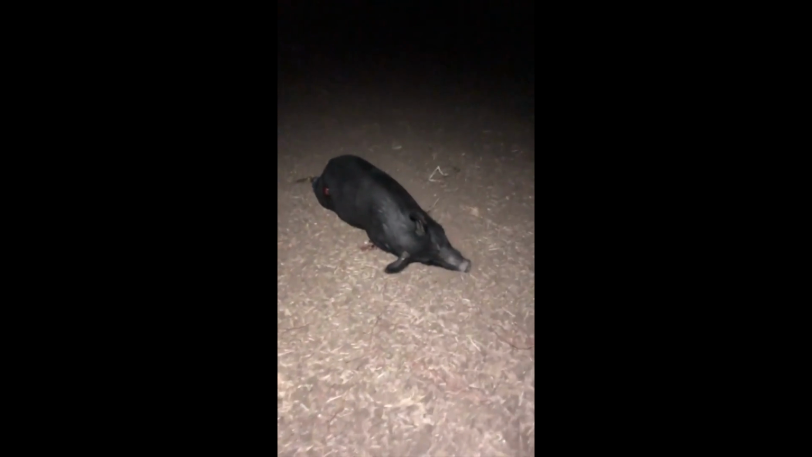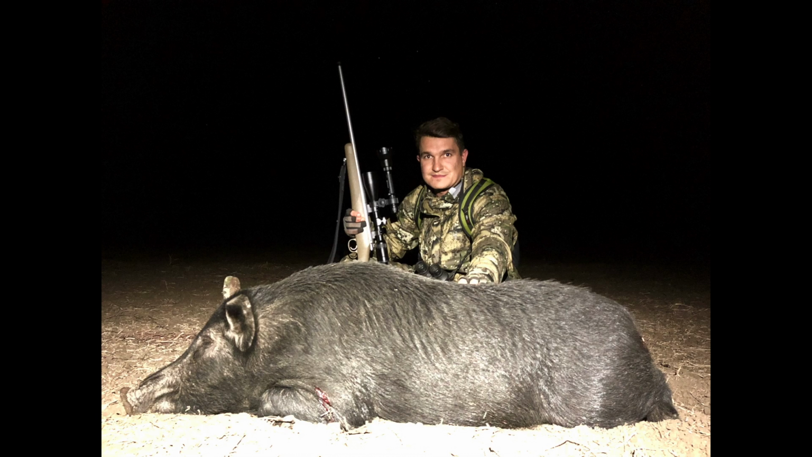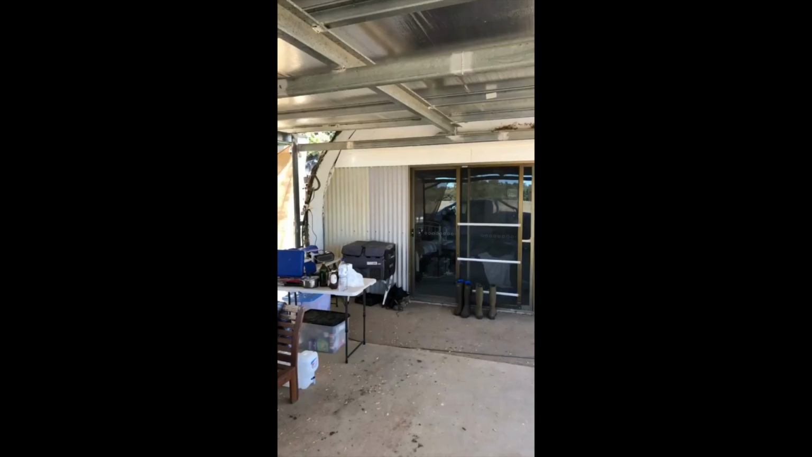This is just ridiculous. We just shot a pig, and we are now faced with many more. Here we go. Oh, another late night. It's 3:15 in the morning, and we just could not stop chasing pigs out of this chickpea cultivation, but we had to stop in the end. There were pigs still out there, but time for bed.